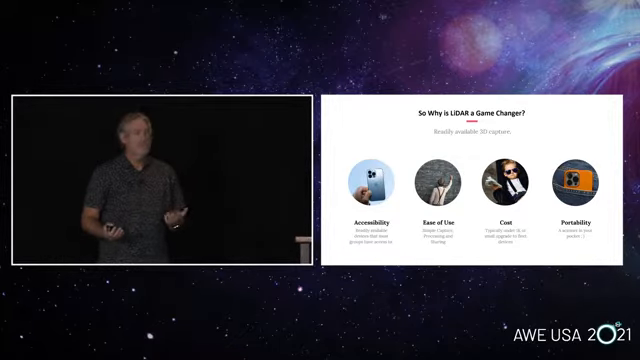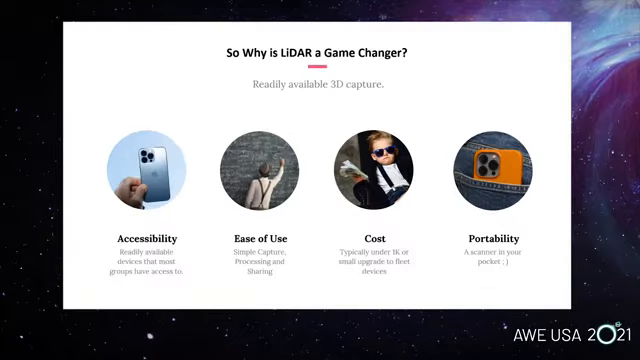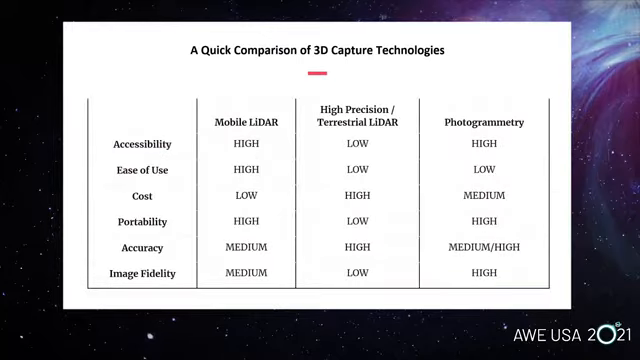A lot of people already have these iPhones, and again, we get back to portability. It's easy. I'm going to have it with me always. If I see something I need to capture, if I'm on a job site or on a film set, I can take a 3D scan of something. And just a quick overview of the technologies: we've had photogrammetry and drones, we've had high precision terrestrial LiDAR, and now we have mobile LiDAR.